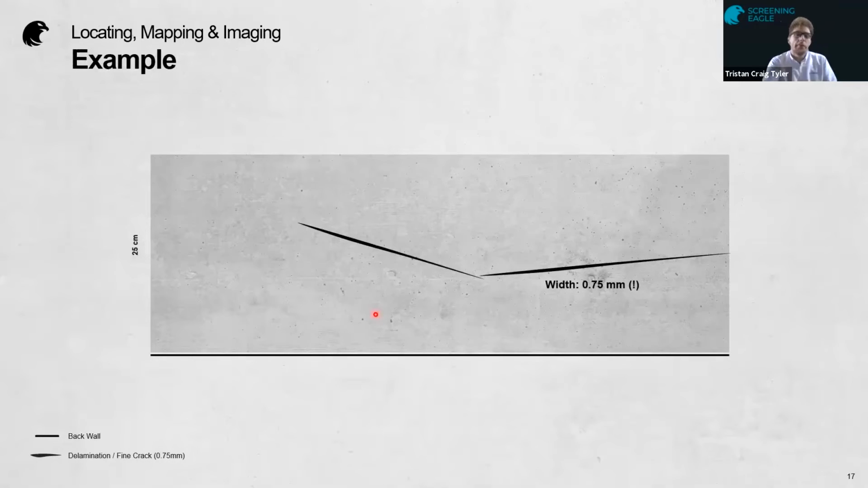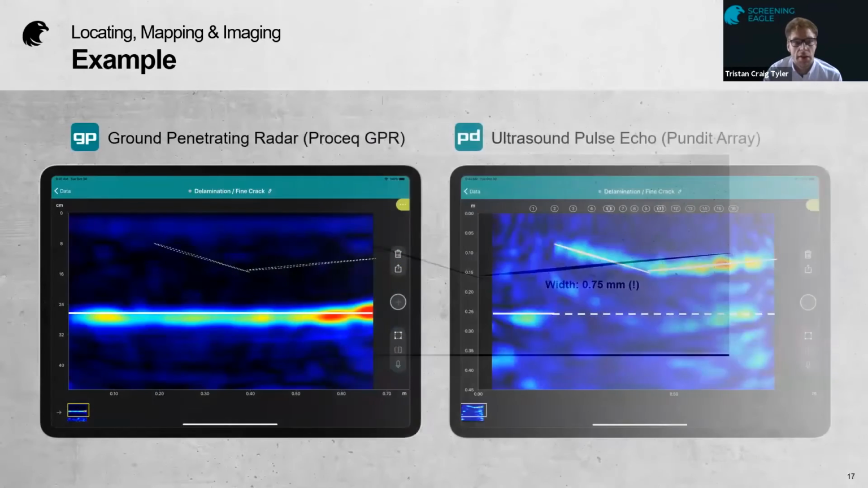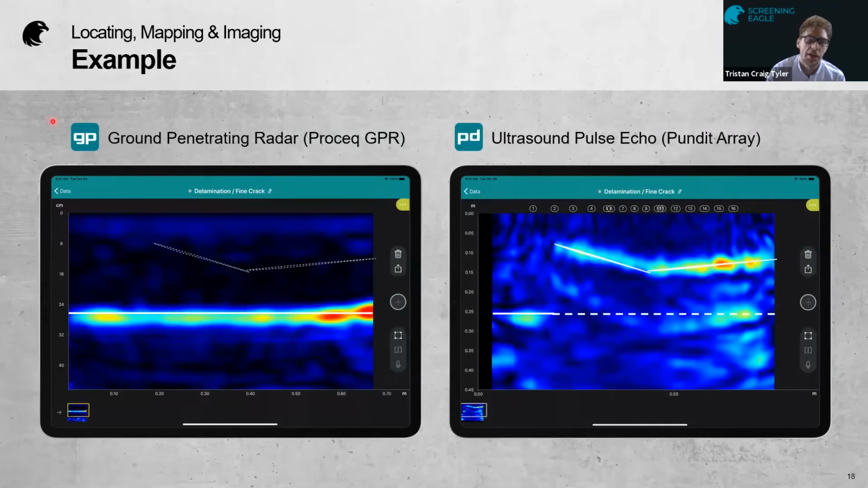So if we move on to an example of this, here we've got a concrete slab and it's got a delamination in it, a small one, under 1 millimeter small. And we can look at the two data outputs from the two instruments. On the left-hand side here, you have the GPR scan, the cross-sectional view. You've got a nice clear back wall continuously across the scan, but not much in terms of the crack.